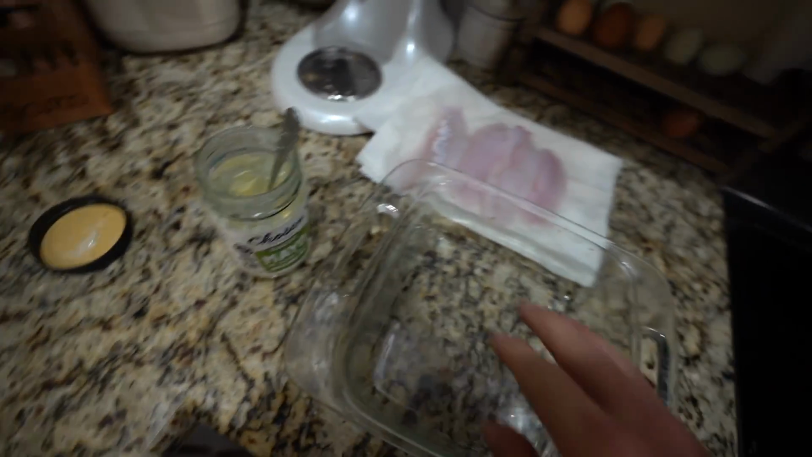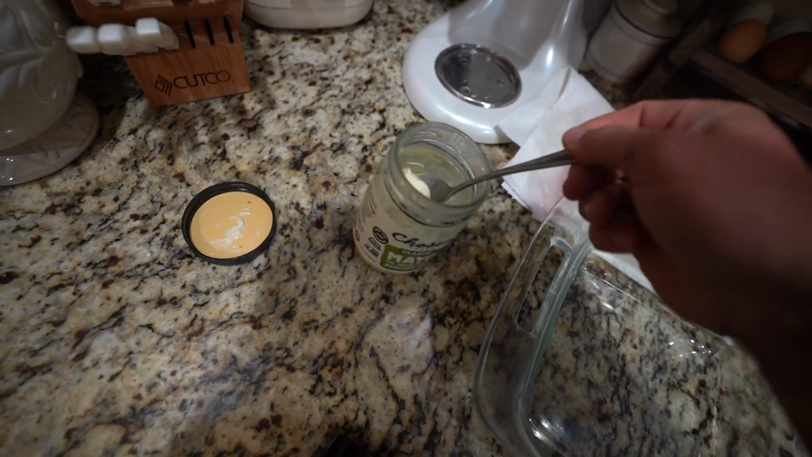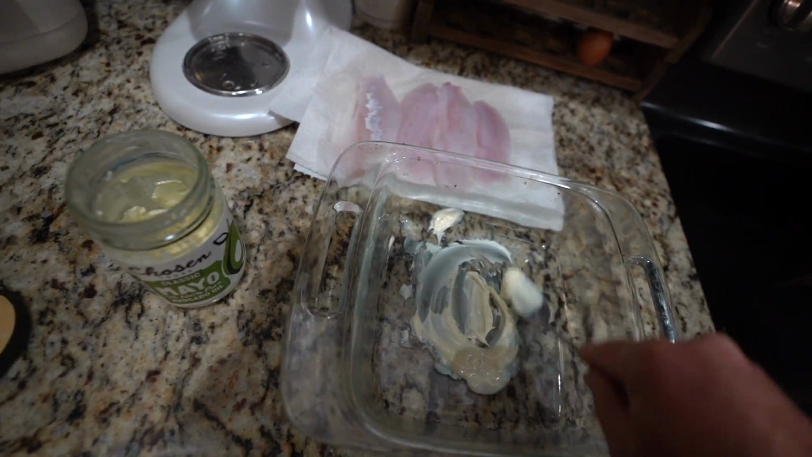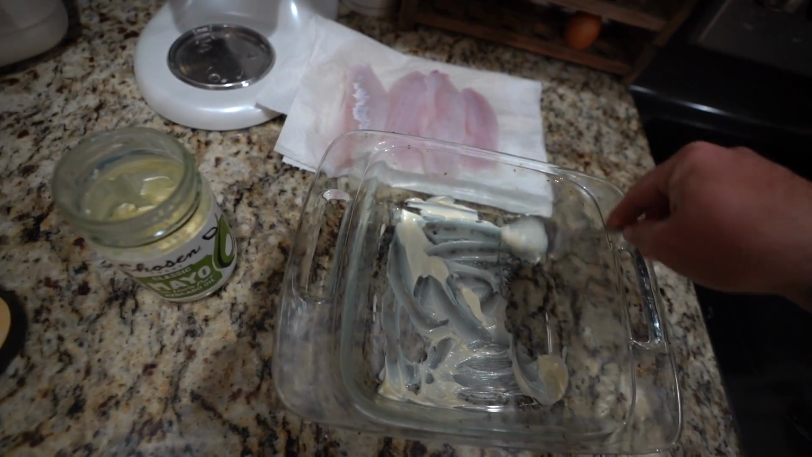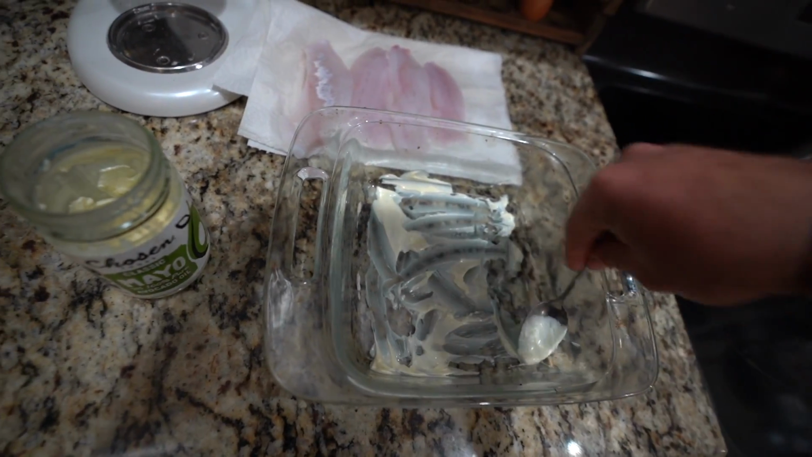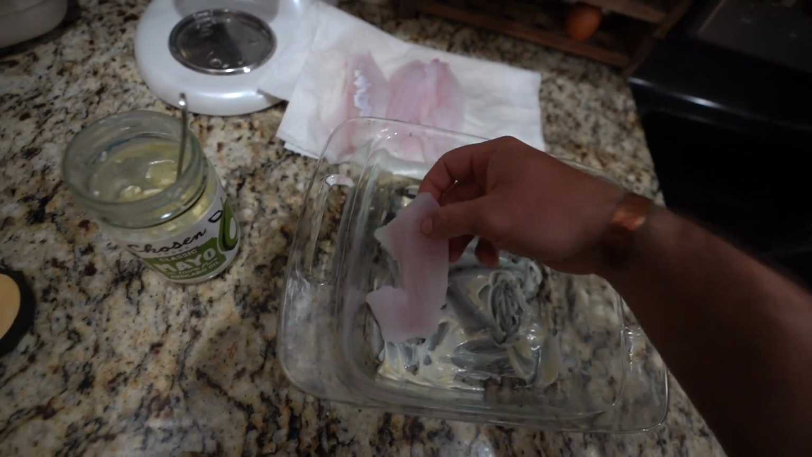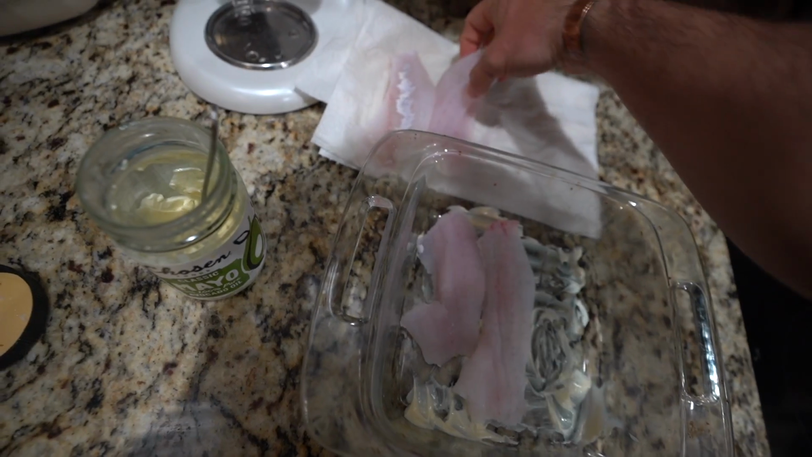So all you want to do is take some mayonnaise. You want a glass dish that you can put in the oven. Set your oven to 350, and you're just gonna put a little mayonnaise in the bottom. That'll grease it all up. And you're gonna want to lay your fillets on the mayonnaise, just like that.